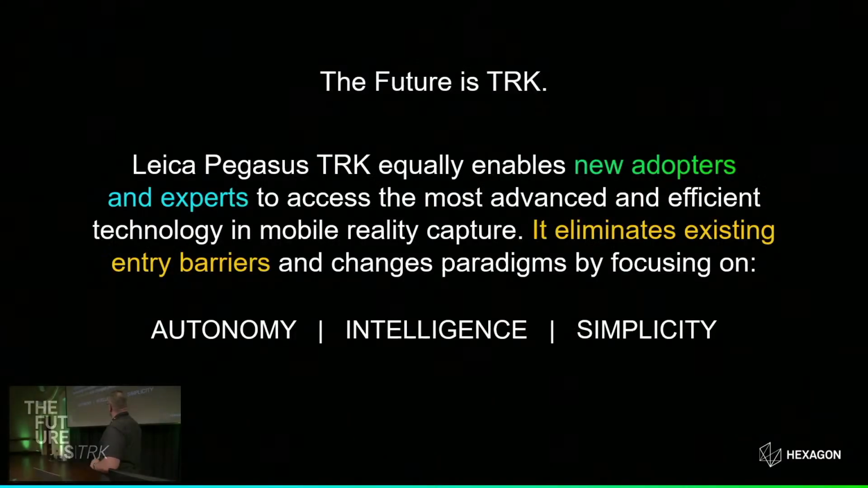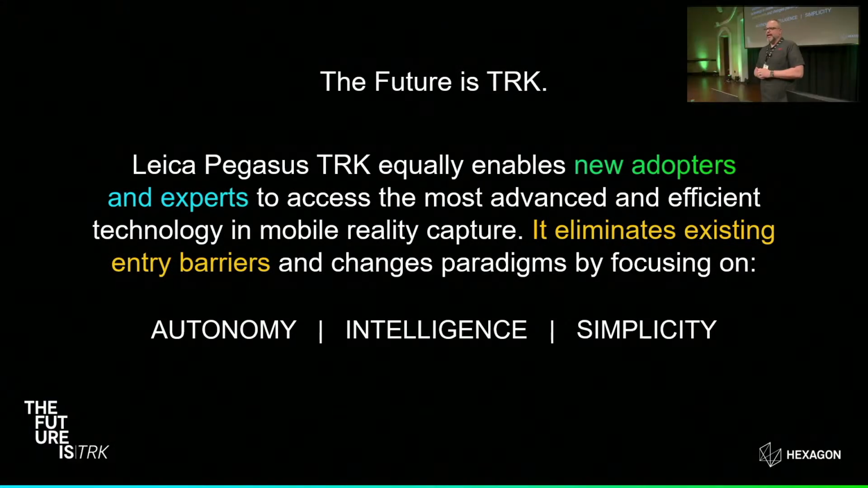So the future is TRK, and the Leica Pegasus TRK is designed to allow new adopters and experts to access the most advanced technology and be effective in their roles. And we do this by eliminating existing entry barriers, so trying to minimize the complexity that we've all been working with over the years. We do this by focusing on autonomy, intelligence, and simplicity.